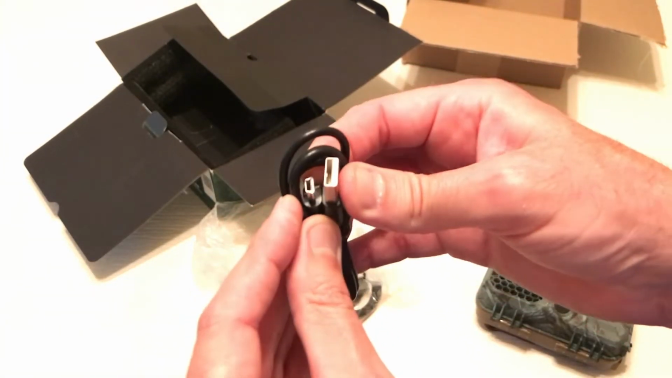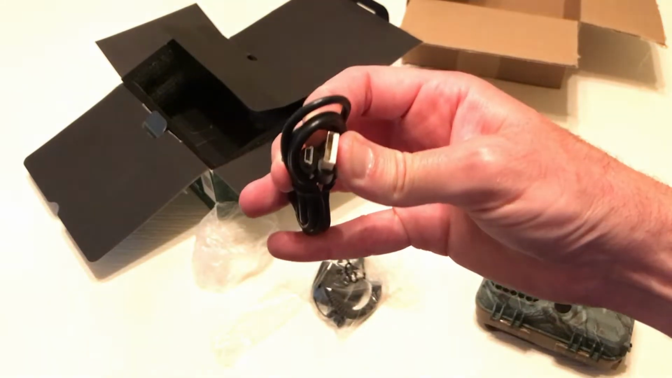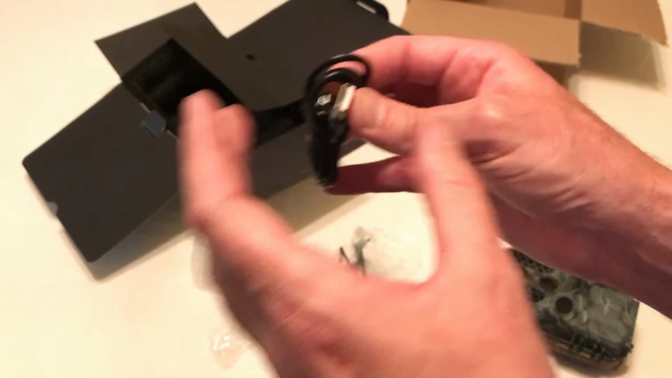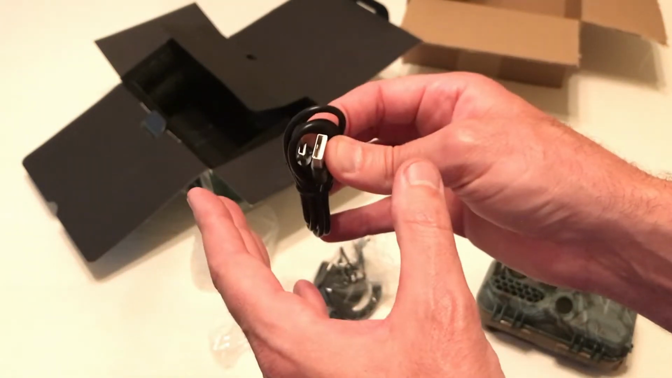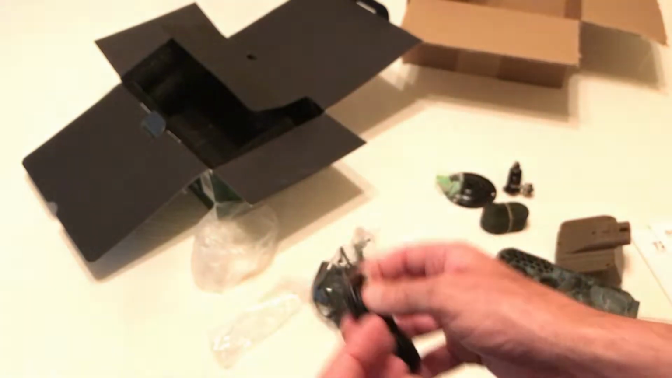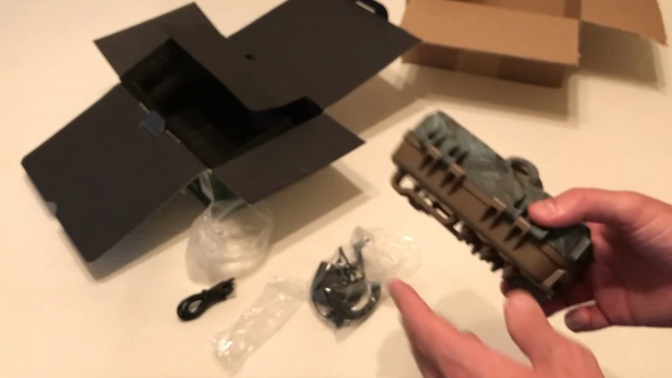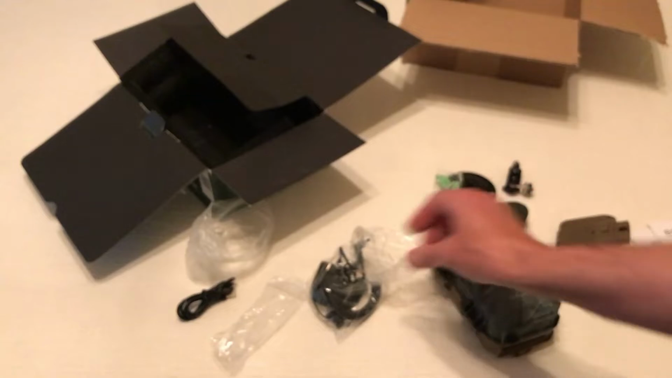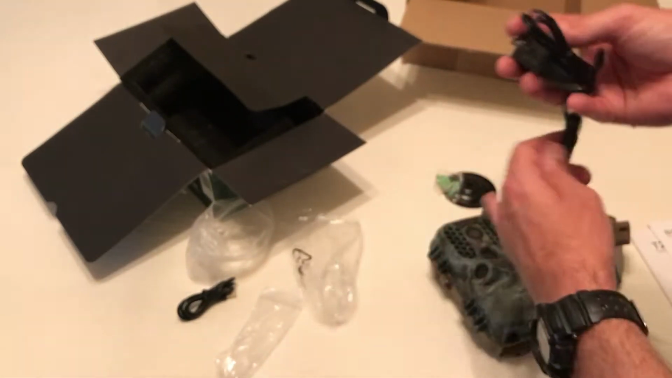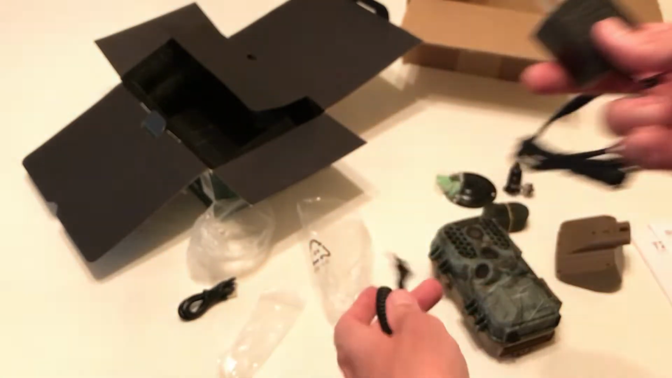This is going to be a USB cable. Hopefully you can see this okay. This is going to be to plug in the camera if you wanted to plug the camera into your computer and retrieve the images, or if you had to do any kind of firmware updates, this is why you would use this cable. I don't tend to do that. I tend to just pop out the memory card and throw that in my computer versus using those cords that they send you.